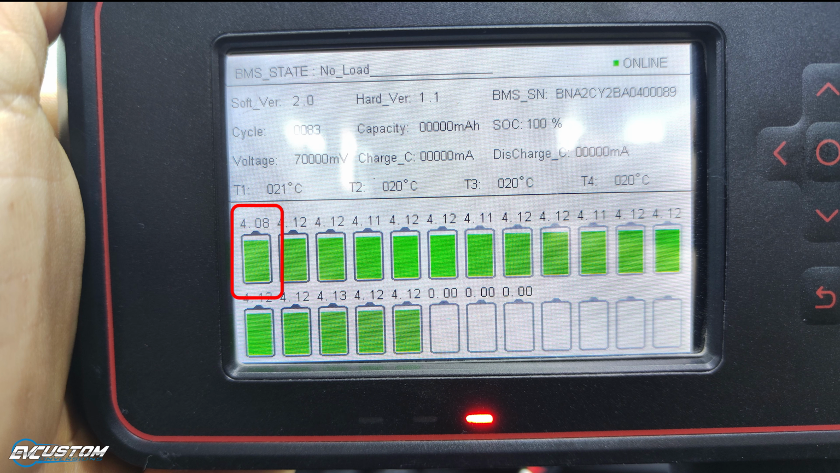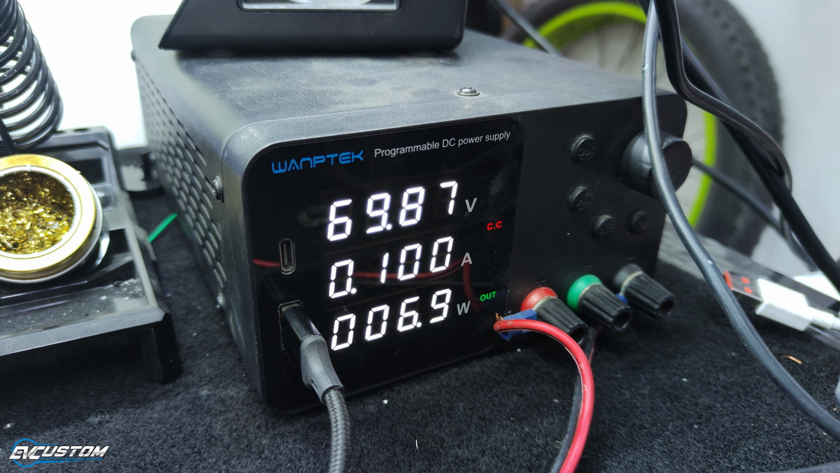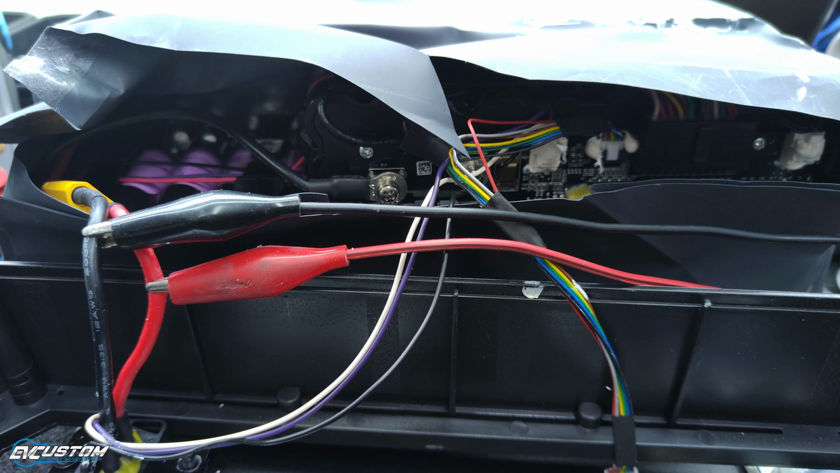Now, the easiest way to balance this particular battery is to connect an adjustable power supply set at 71.4 volts, which is the maximum battery voltage for the 17S, and current to 100 mA, and connect it to the main power cables of the battery, or on the main terminals.